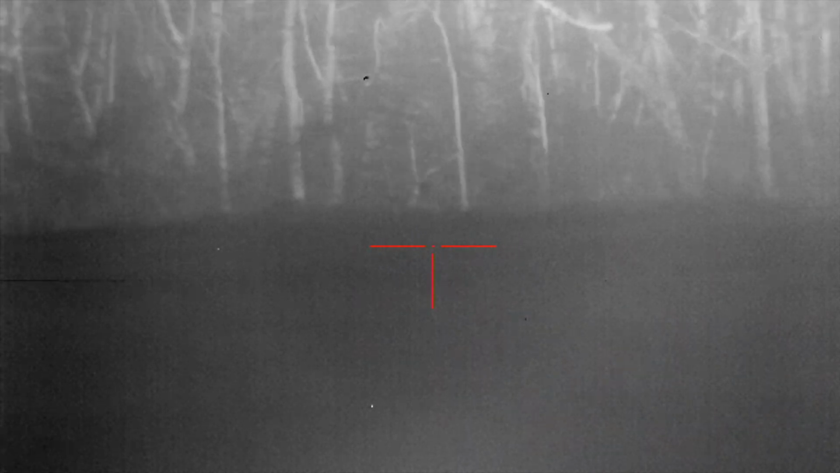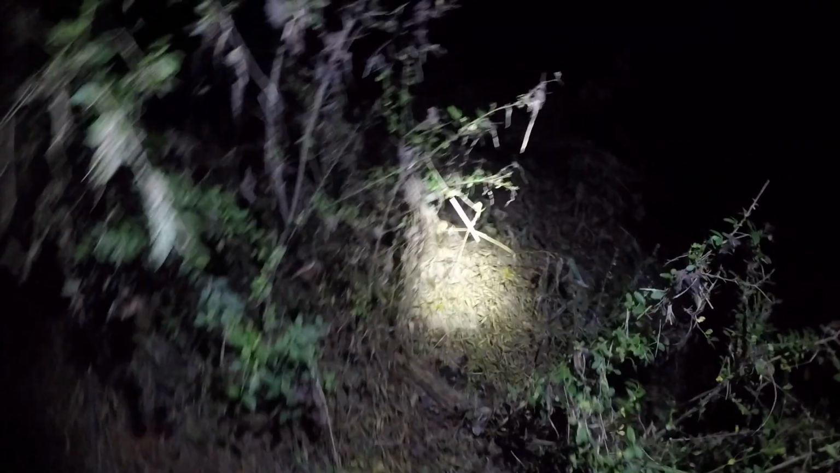So I'm gonna go. Yeah, he was bleeding. All right, guys, I'm gonna go get this call, and then we're gonna go see if we can find this coyote. Well, guys, we're down here at a creek crossing now. We're trying to find blood. We don't know. We can see on the thermal there's a tree down here, right off in here, that's shaped like a slingshot. We know he went in somewhere right in there.